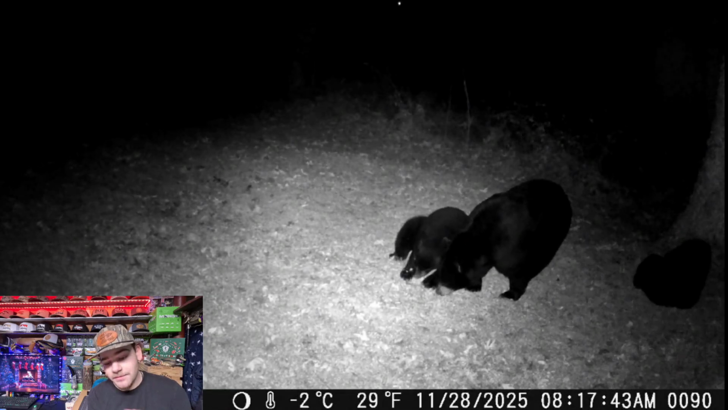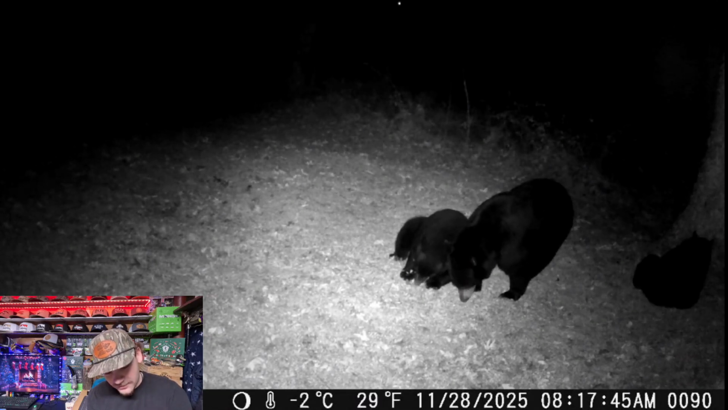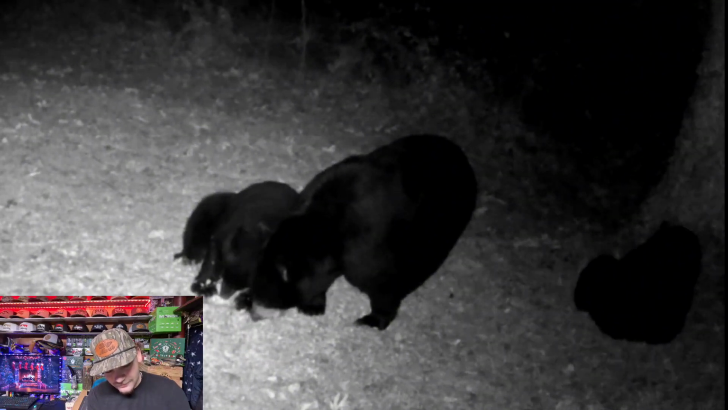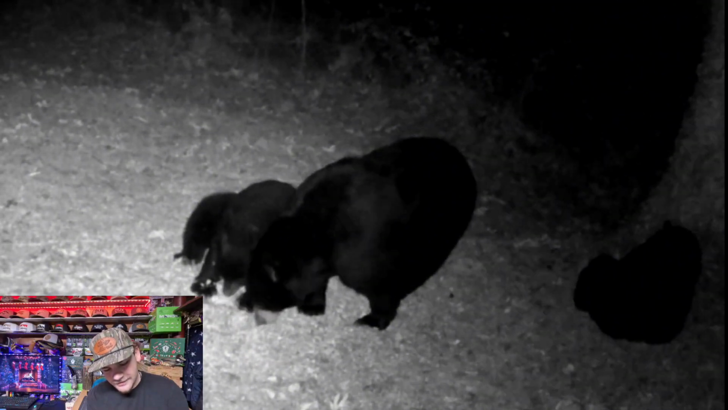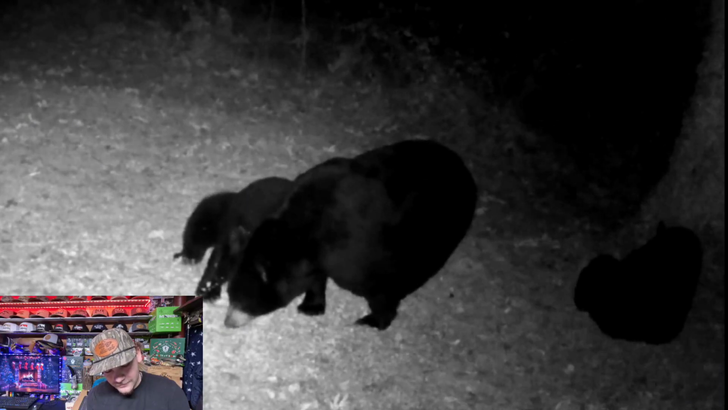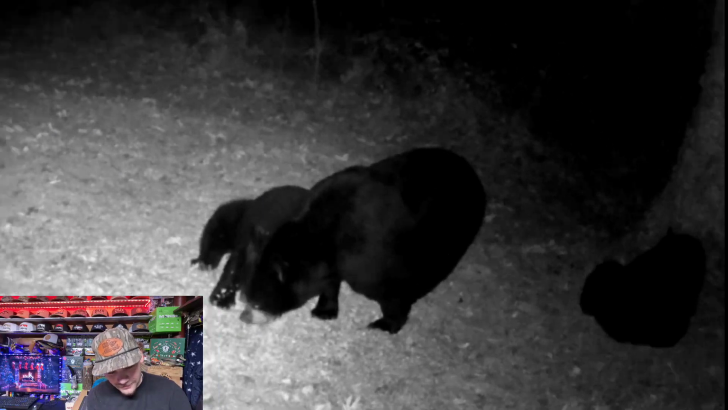This is probably their first time ever having turkey. Oh, you see that baby sitting back there, and then there's the mom eating some from the baby. So they're all getting a little bit of it. I don't know where the other baby went though.